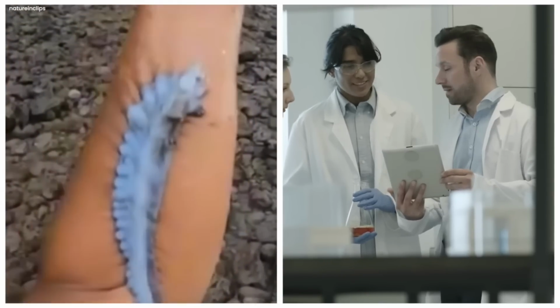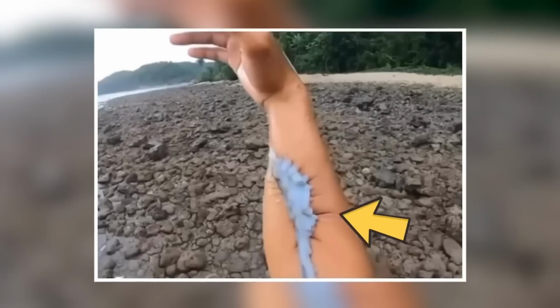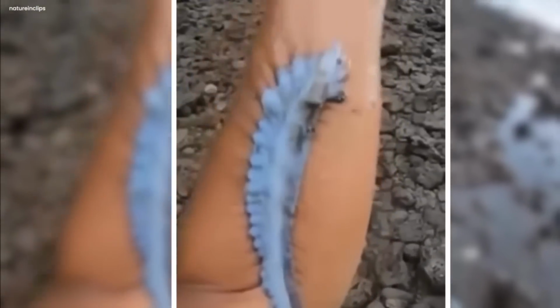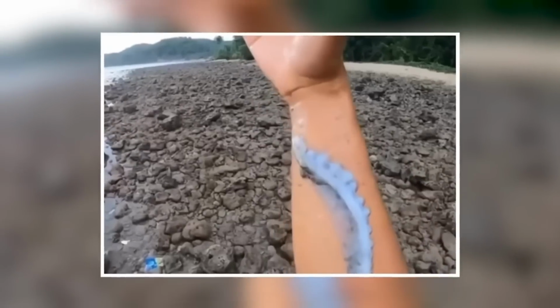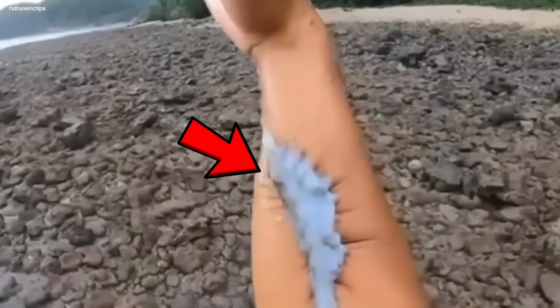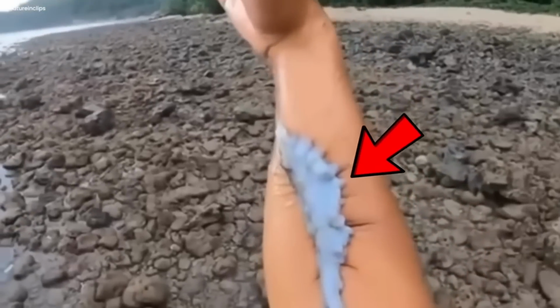Experts and regular people couldn't figure it out. They couldn't find any answers in books or from scientists. This creature didn't fit into any category. It was just a big mystery. This mysterious sea creature left everyone with questions, and those questions spread far and wide. It reminded us that our world still holds many secrets, things we don't understand. Some mysteries may never have easy answers, and that's what keeps us curious and makes the world an intriguing place.